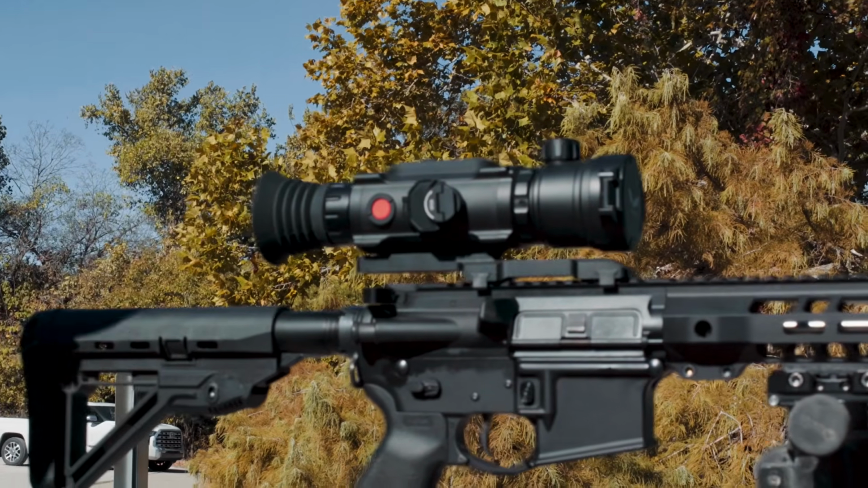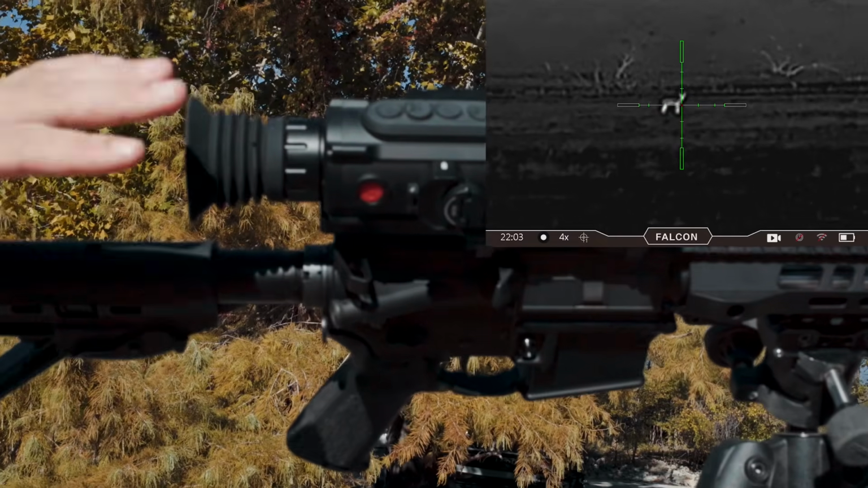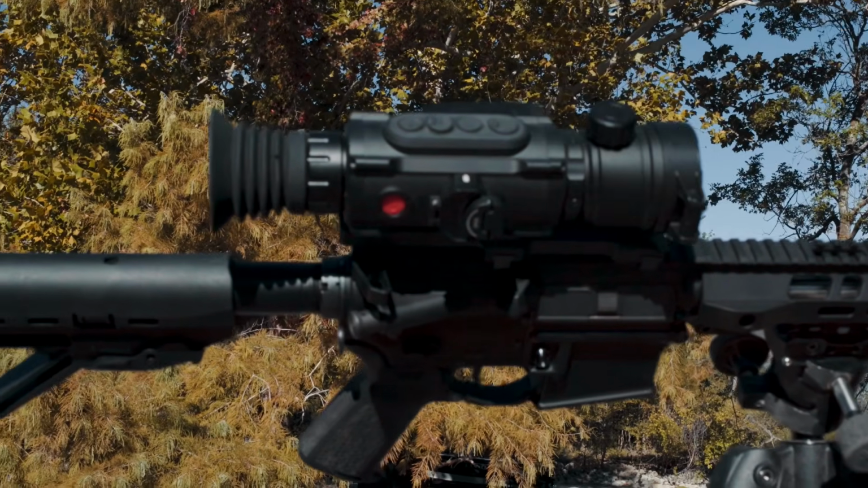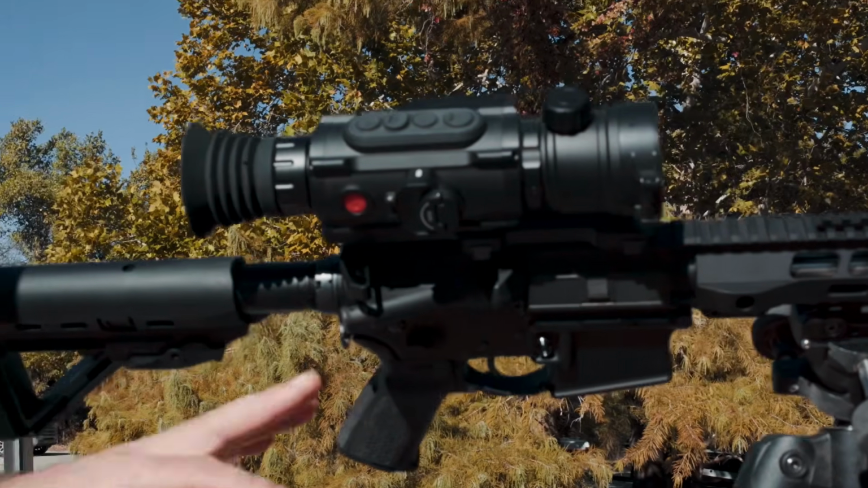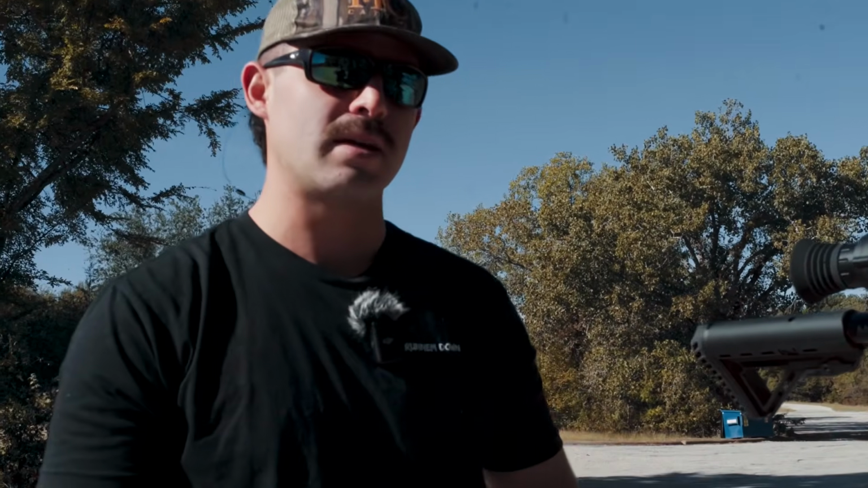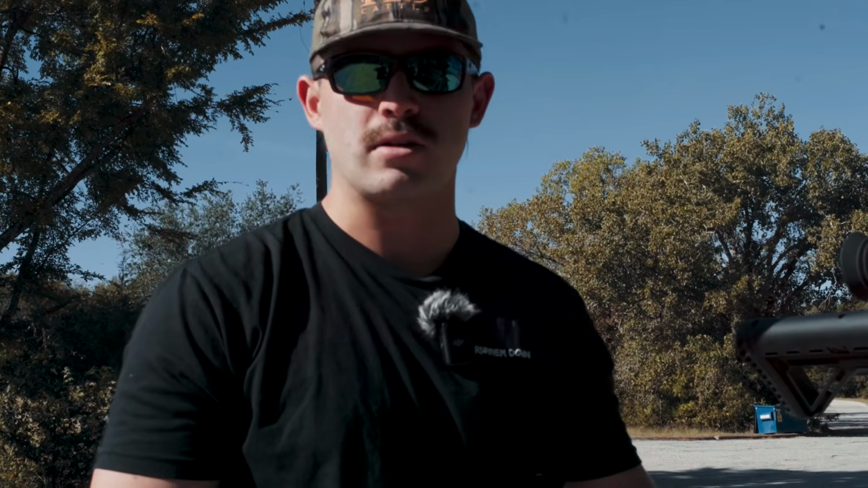So turning on this scope, obviously you just hold this down for about 3 seconds, turn it on. If you're wanting to go into power saving mode, so if you're scanning around and you don't have any action, you hold it down for about 2 seconds, you'll see the screen start counting down, and then you can just turn it off, screen will cut off. The scope is still on, so if you need to get on it real quick, you just press the button real quick, power's back on, you're good to go.